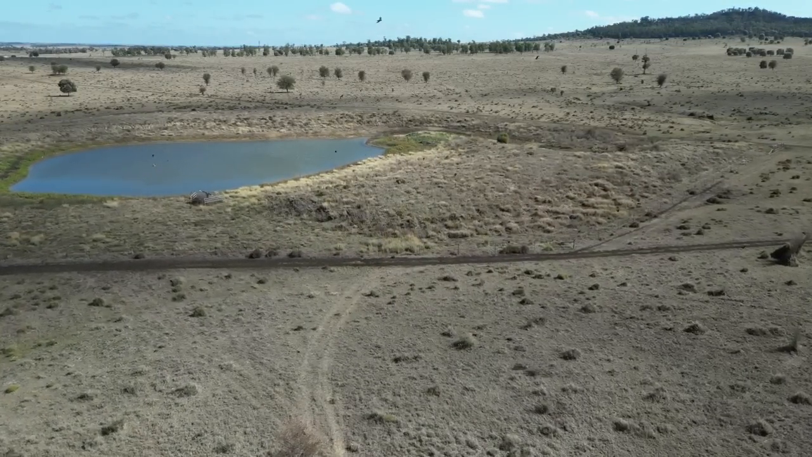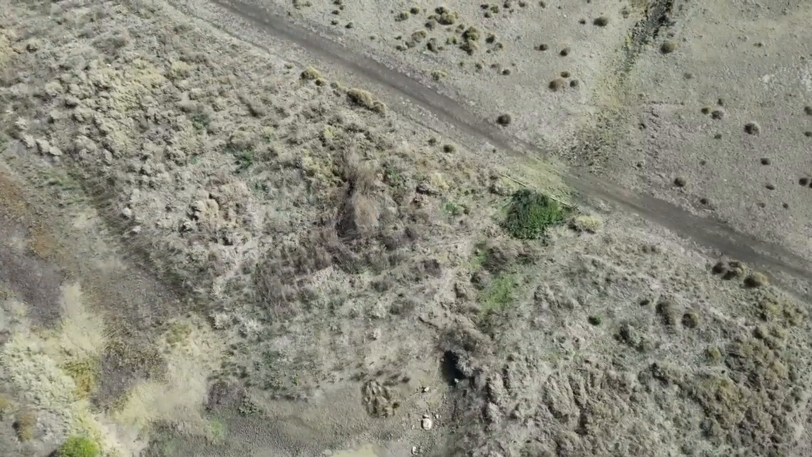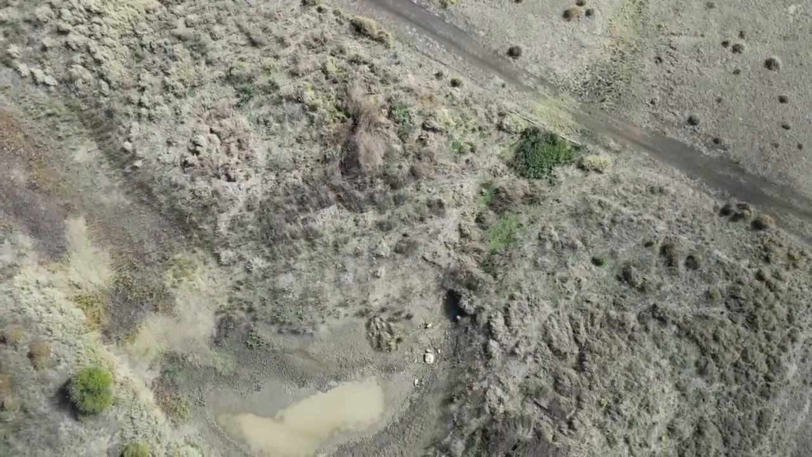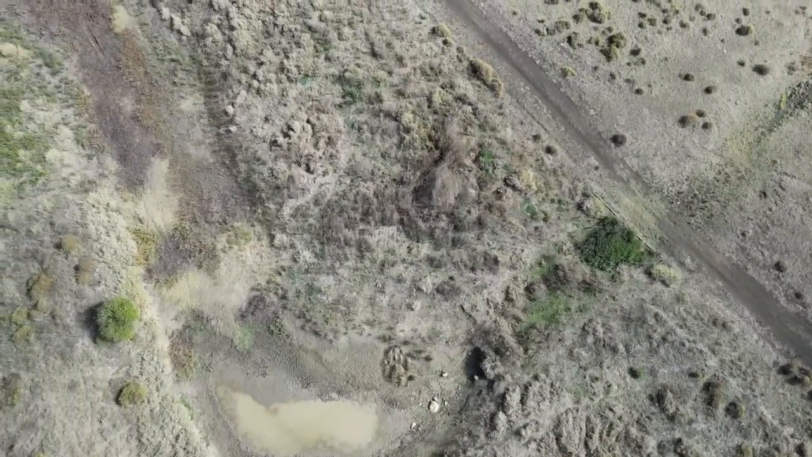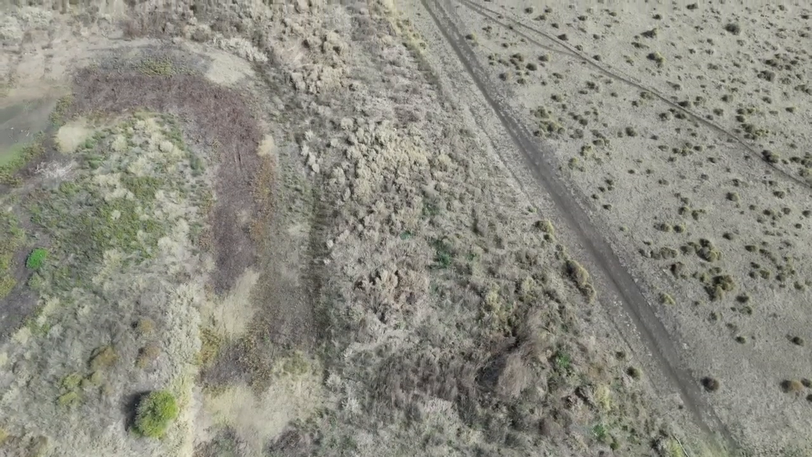I'll go for a bit of a fly over the dam here. Really thick weeds there. Can't see any pigs in there though.